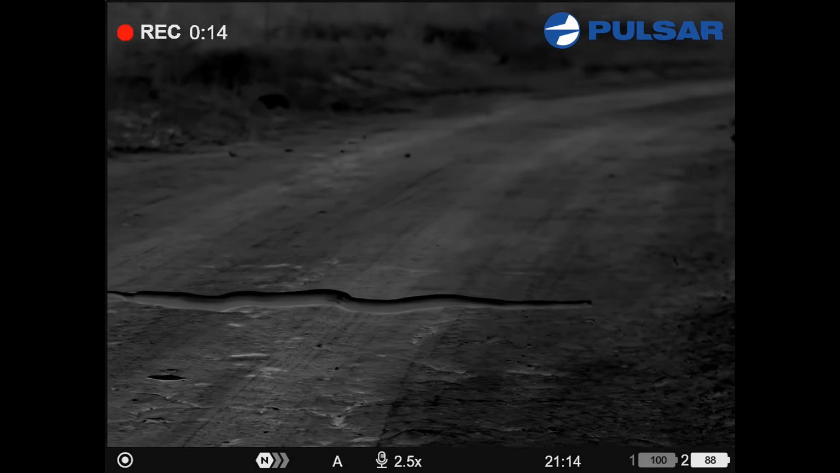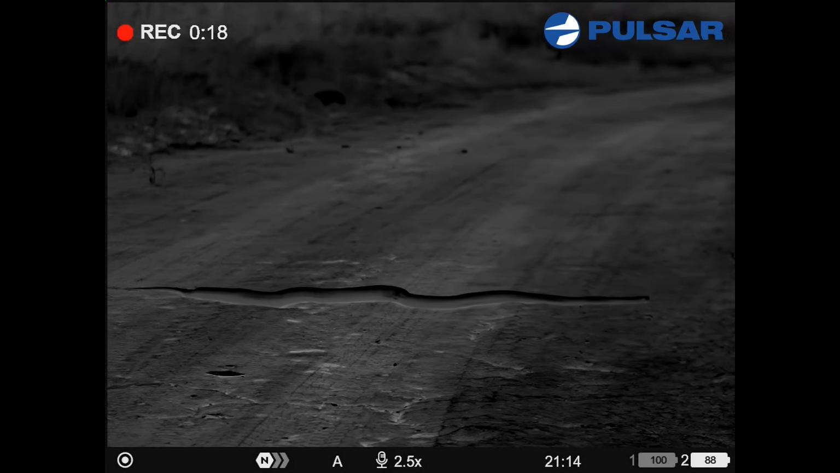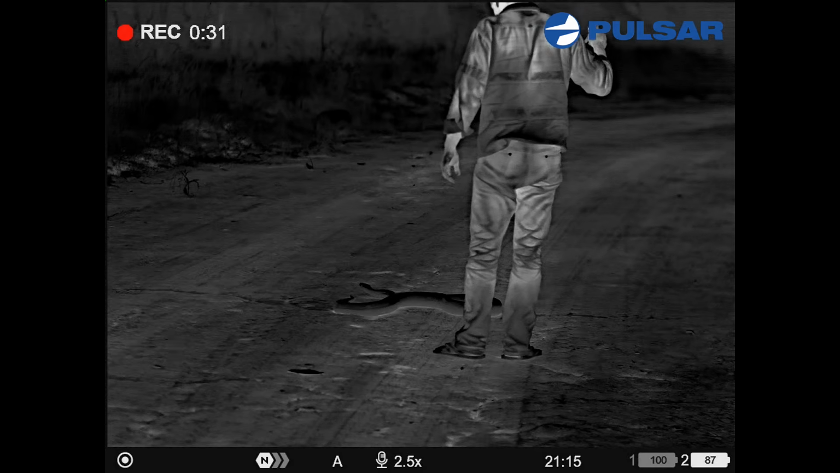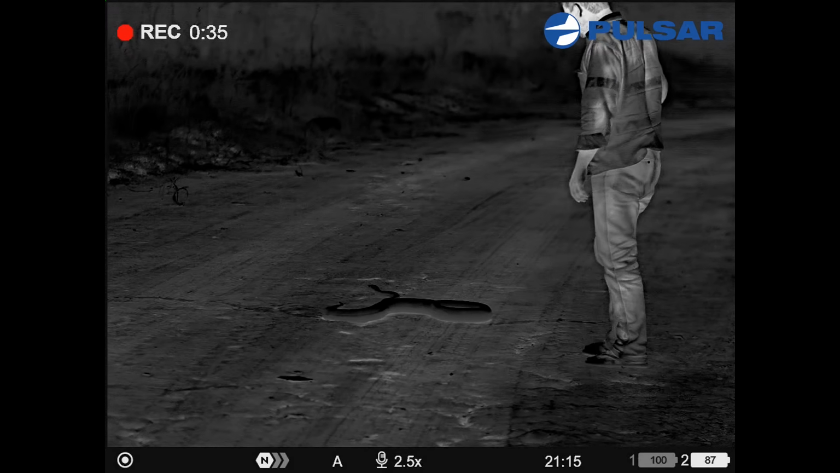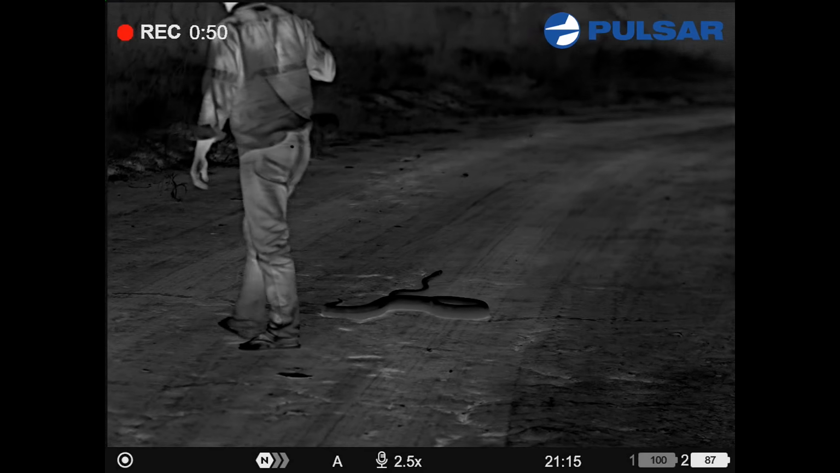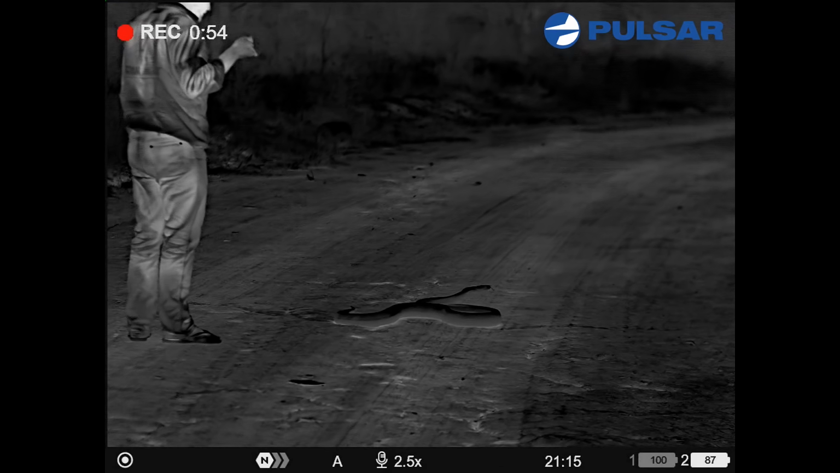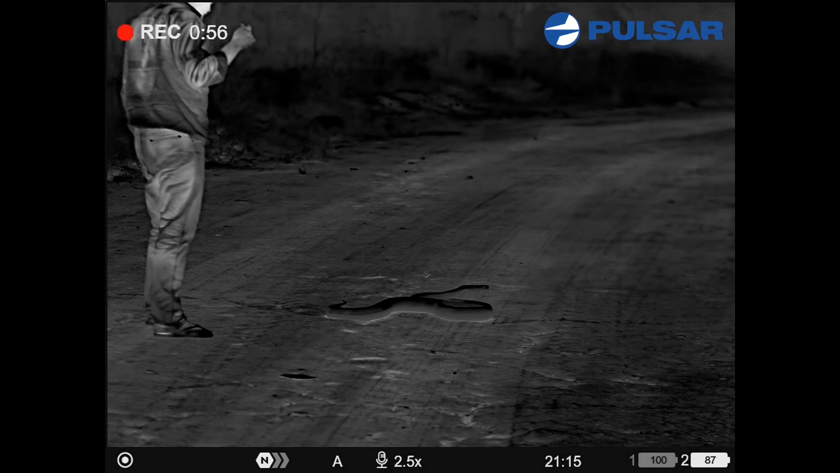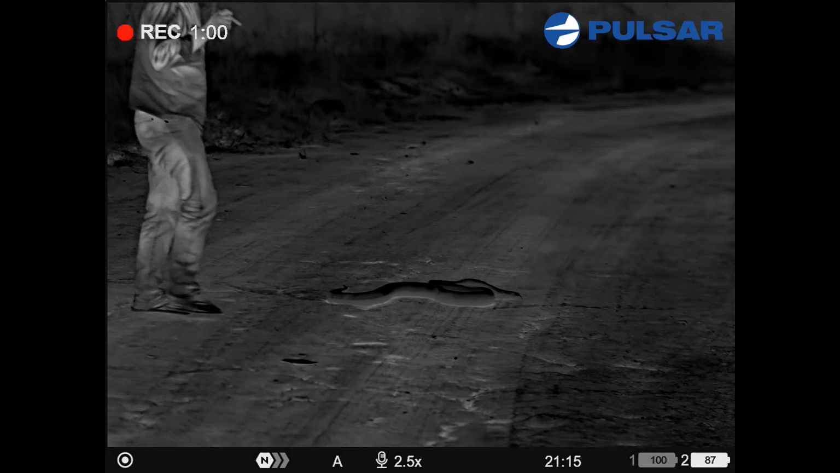Have a go at this animal here. We've come around the corner in the vehicle and spanning the track plus a little bit either side is this absolutely enormous olive python. Now, the local guys tell me that these things will eat up to wallabies and small pigs. I'm going to take their word for it. It is the largest snake that I have ever seen outside of a zoo. Very, very impressive to see.